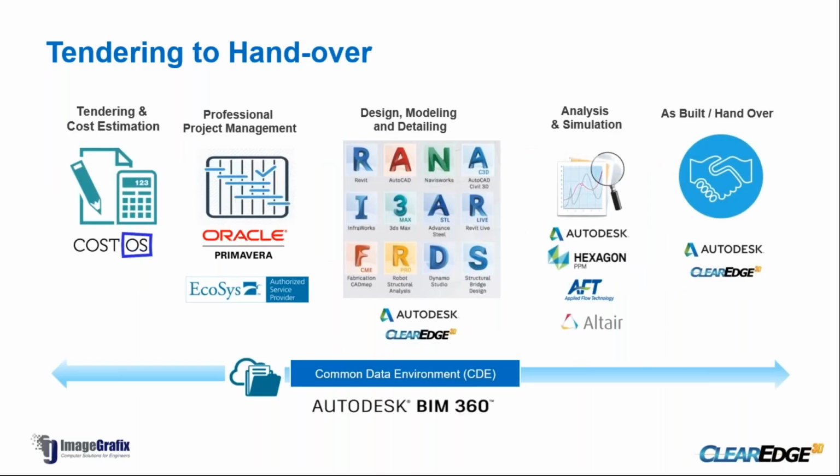As a company, we provide solutions from tendering till handover stage. We deal with cost-wise products for tendering and cost estimation. On project management, we deal with Oracle Primavera and Ecosys. On the design and modeling stage, it is predominantly Autodesk products, and ClearEdge also plays a role there. You will see today how ClearEdge products can be used at the design and detailing stage. Then for analysis, AFT, Hexagon and Altair products are used. In the as-built modeling and handover stages, again ClearEdge and Autodesk play the role.